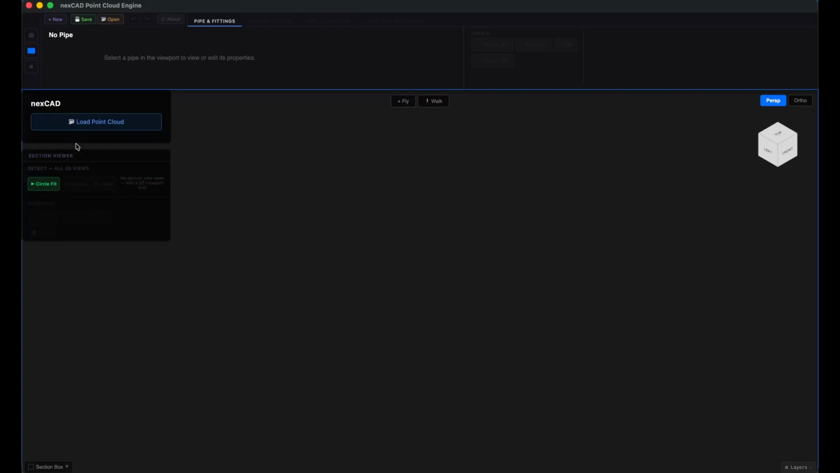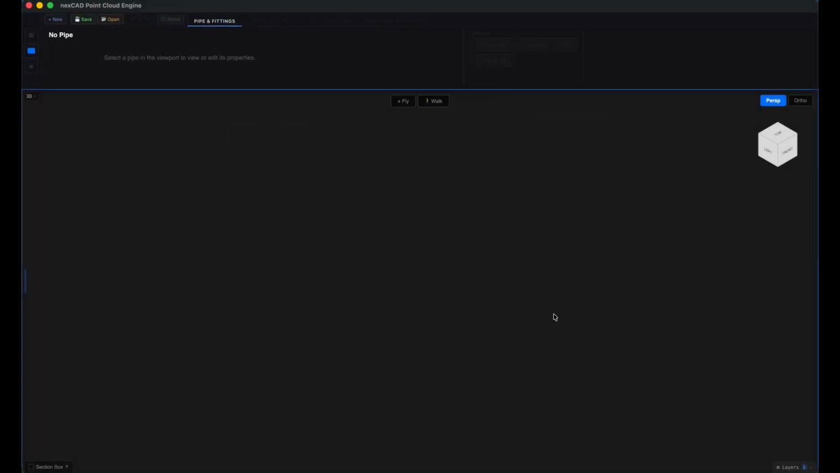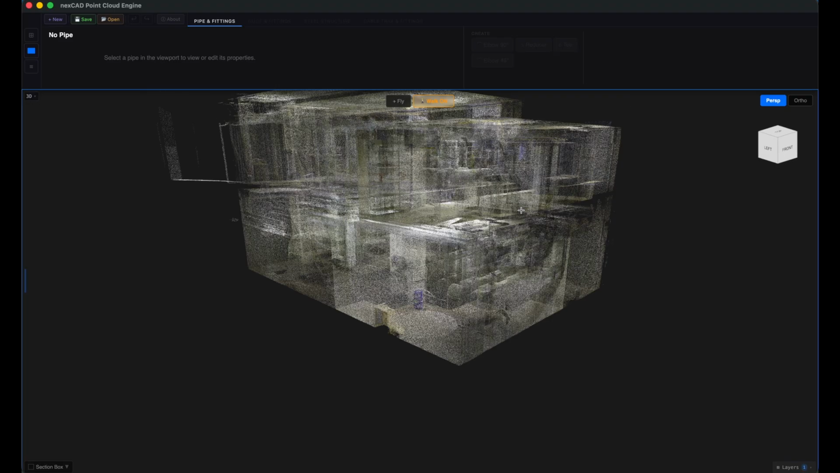All right, let me show you how this works. I open the app, and first thing, I load my point cloud file. There it is.